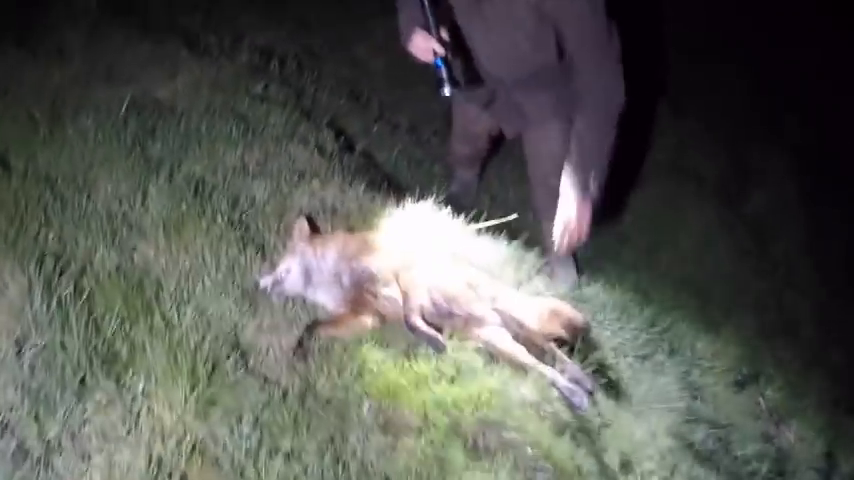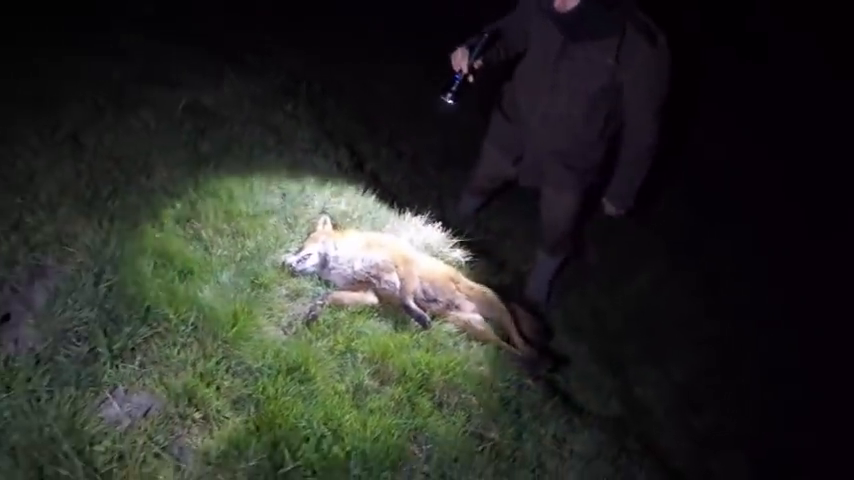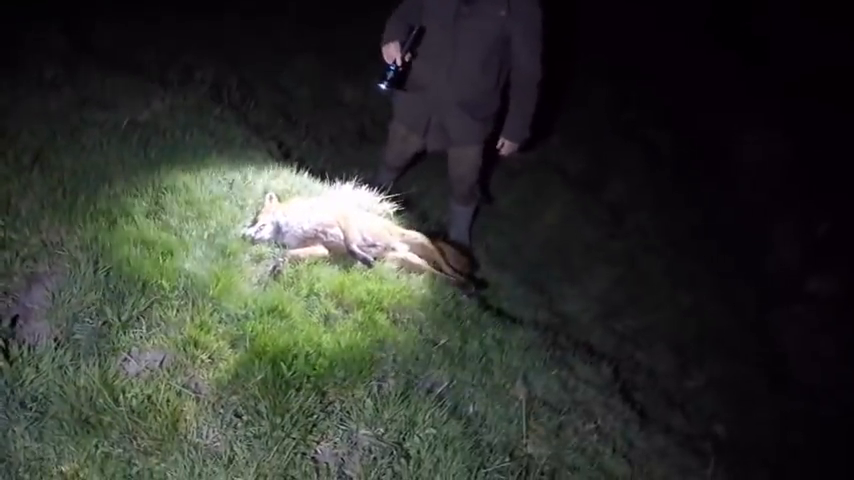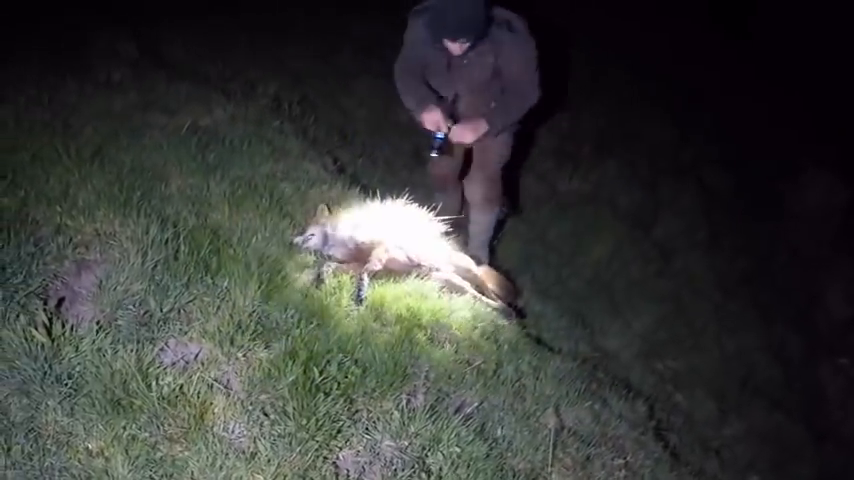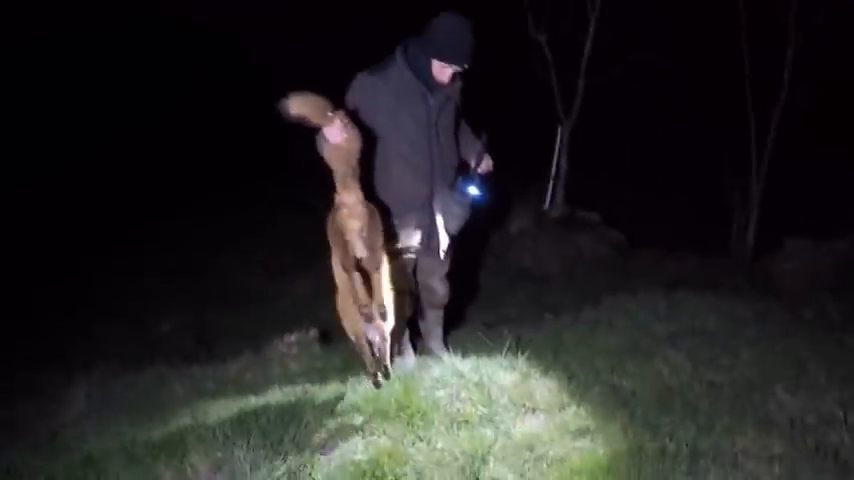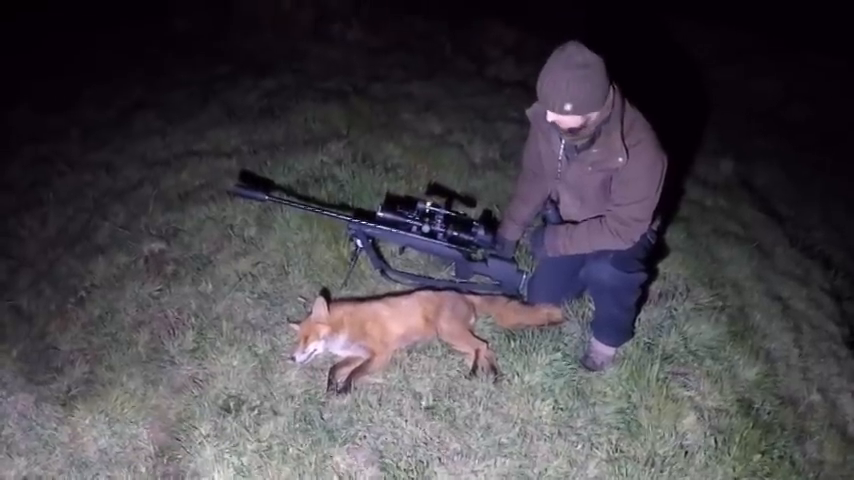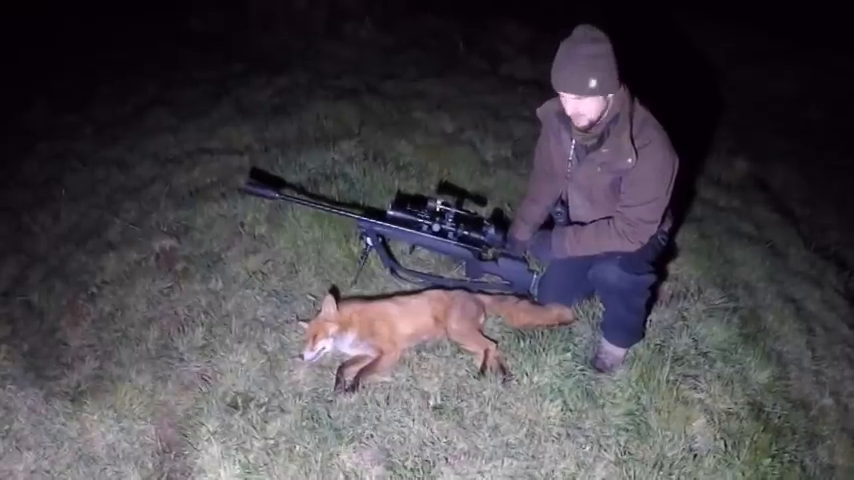What is it? Dog fox. Another one. Job well done. There we are. This one's a dog fox. A lot closer than I expected. We had to wait a bit longer than last time.